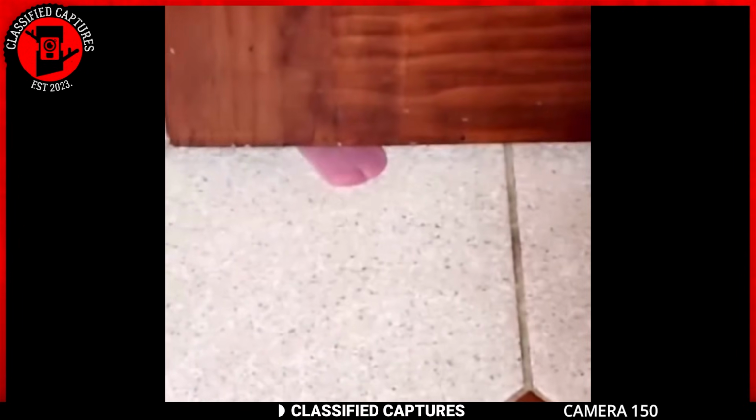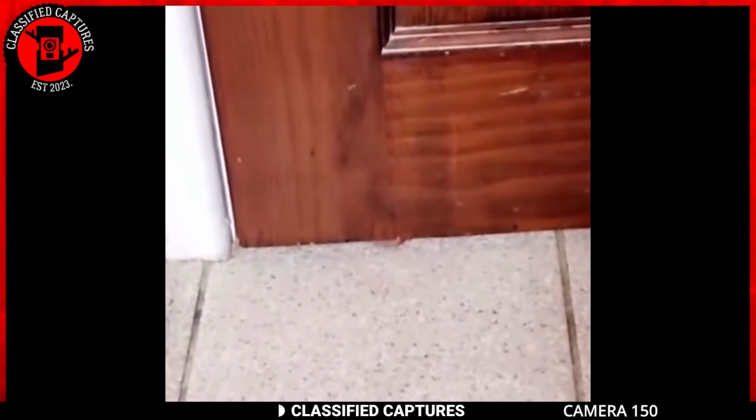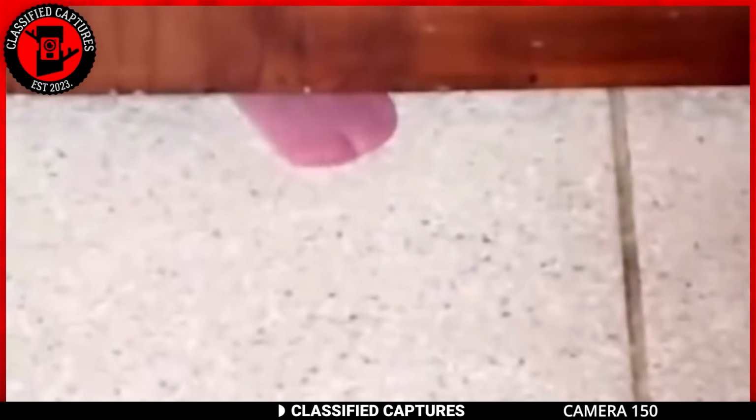Others think it's simply a sign of the dog's curiosity and desire for attention. Dogs often use their sense of smell and taste to explore their environment, and sticking its tongue under the door might be the dog's way of trying to connect with its owner, even when separated by a closed door.